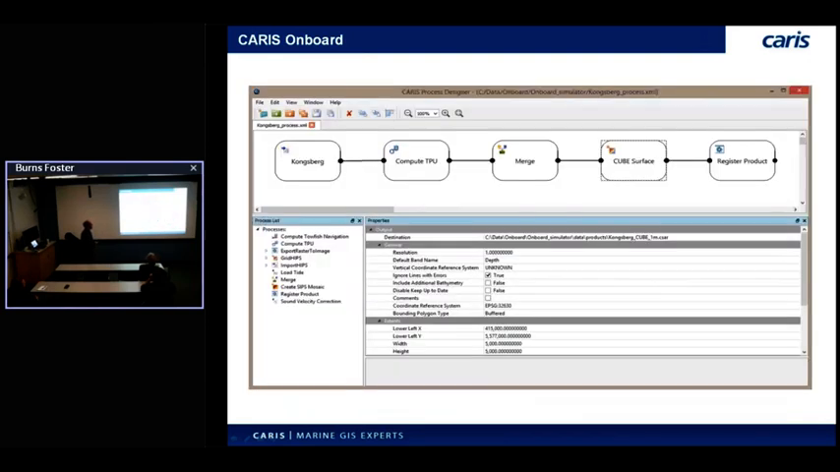So this is what the Process Designer looks like. Again, it's a new interface. On the left, we've got all our HIPS processes here that everybody's familiar with if you've used HIPS at all. And you can drag them out to this main area here and start chaining these things together. So in this case, I've got a typical Kongsberg workflow. Convert the Kongsberg data, compute TPU on it, merge it, so that's the georeferencing part. Generate a CUBE surface from the merged data with TPU. And then there's a new process on the tail end of that called register product.